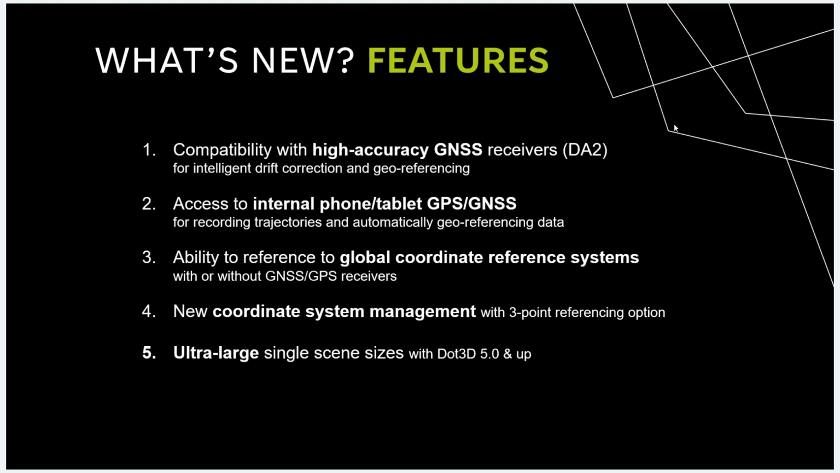We also have improved our coordinate system management workflow and added a new 3-point referencing option that allows you to reference not just to one point based on pulling your axes out of planes, but also you can reference to 3 points if you have 3 known coordinates that you simply want to select, say, the corners of a room.